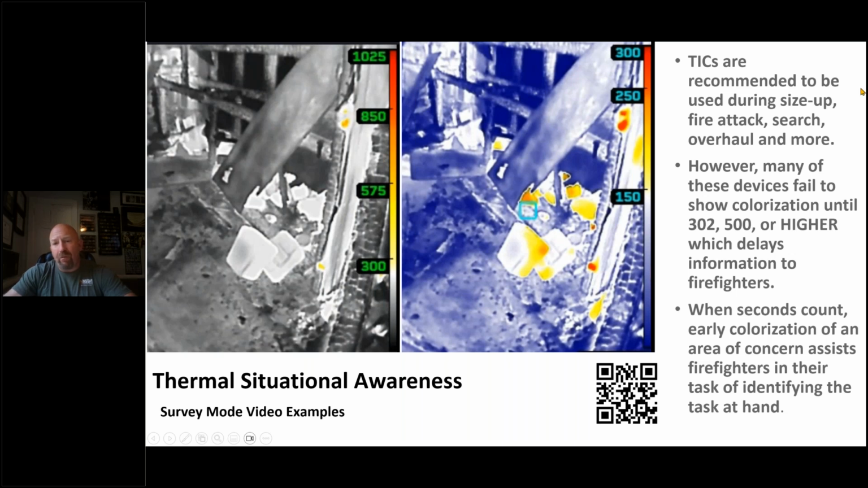So TIs are recommended for you to use in many ways, especially size up, fire attack, search, and overhaul. However, many of the cameras out there colorize temperatures late. If you look at a Seek Thermal product line, whether it's the decision-making cameras or the situational awareness cameras, they all use something called mixed gain mode, which means each pixel, if it gets to that temperature point where it's programmed, it will colorize. So in fire mode on the left, if one pixel is 302 degrees, it's going to colorize it yellow, between 300 to roughly 575. So if you're in survey mode, it's going to colorize beginning at 150. So choose the right color palette for the right application and use it accordingly.